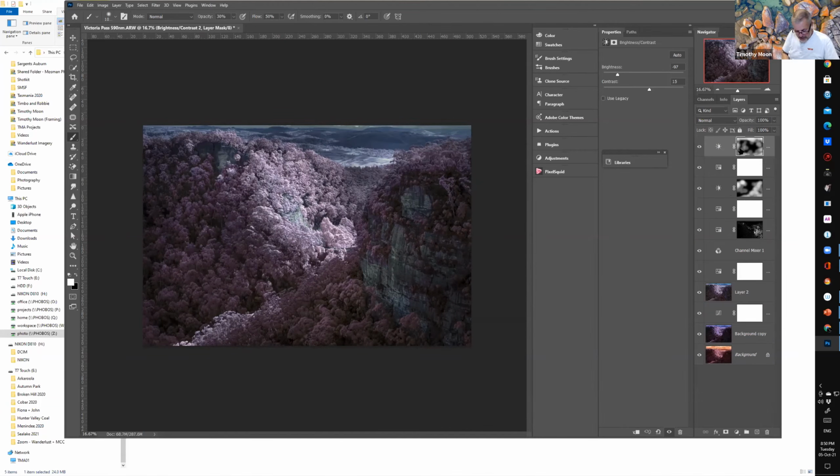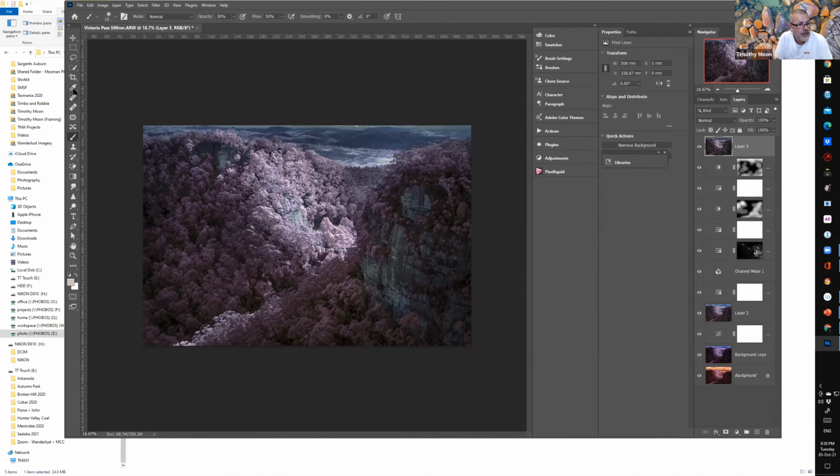So if I stamp all those layers up, Control Shift E, put them all in the top one.